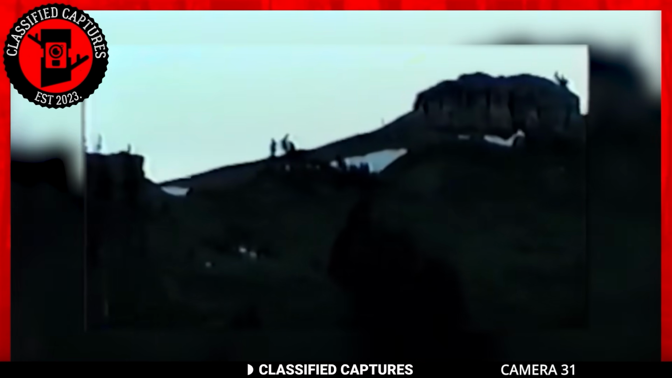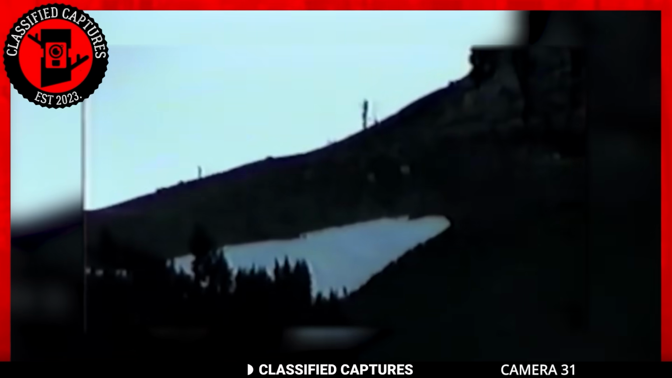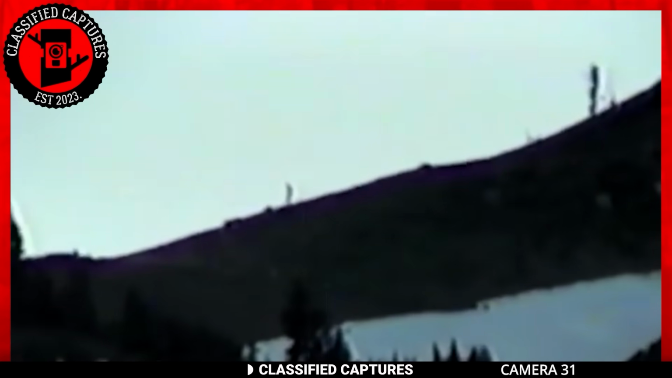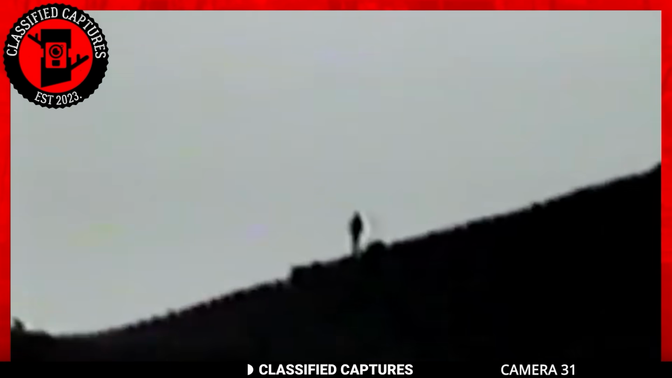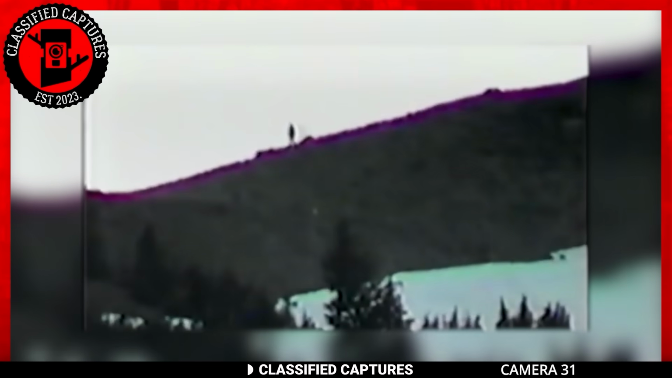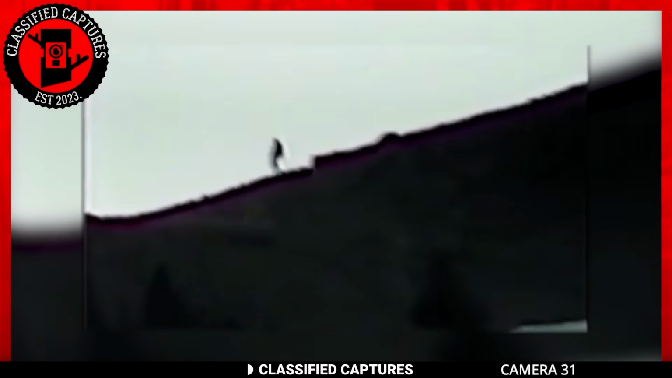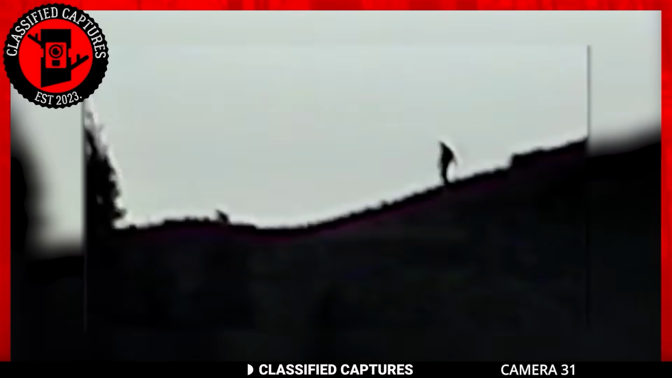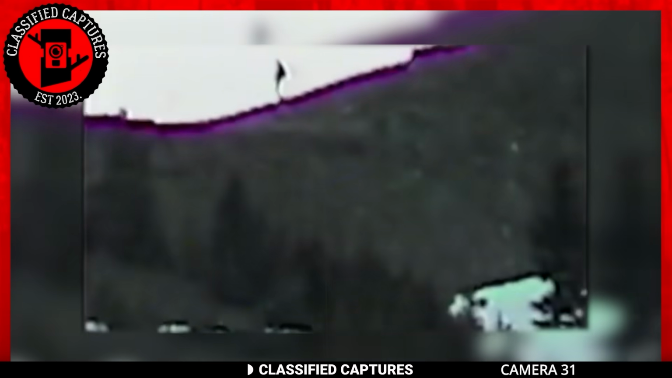If the creature was human, it would be hard to spot from that distance, but this one was very visible. This left the campers believing that it had to be very big and tall. Considering the region's well-established reputation for Bigfoot encounters, the campers reached a firm conclusion. They had indeed laid eyes on a Bigfoot.